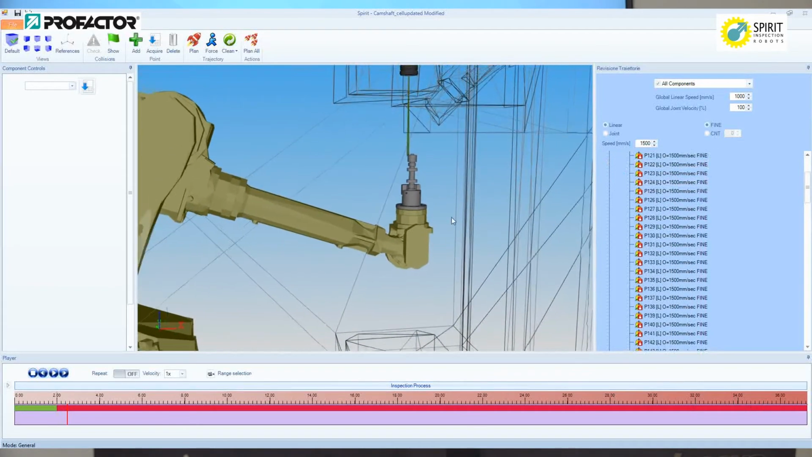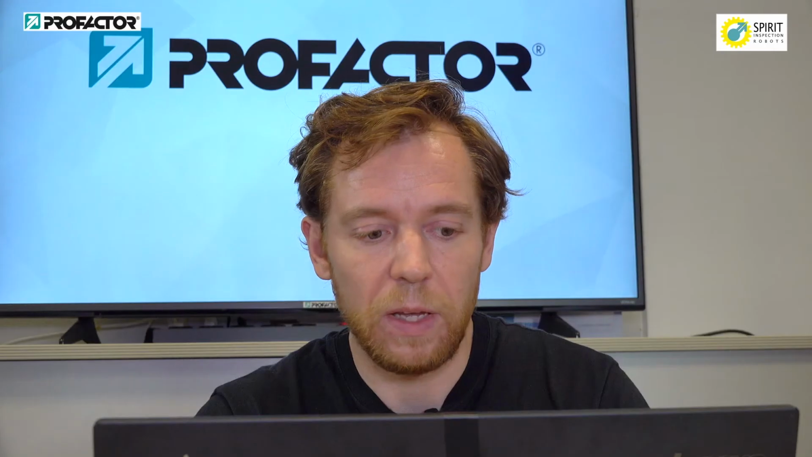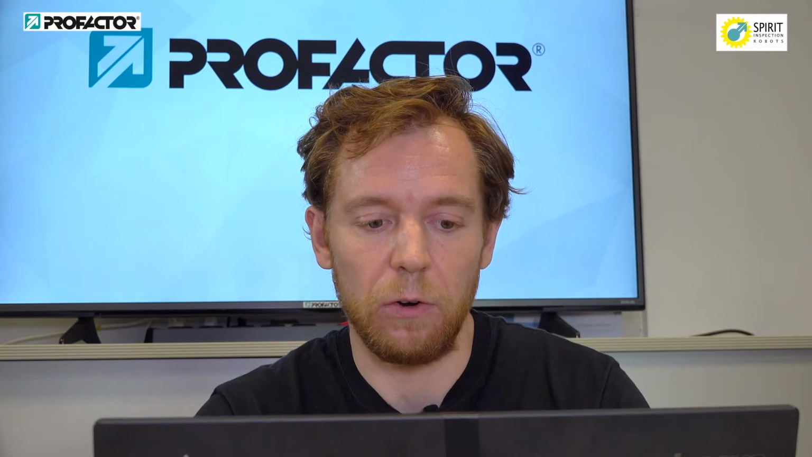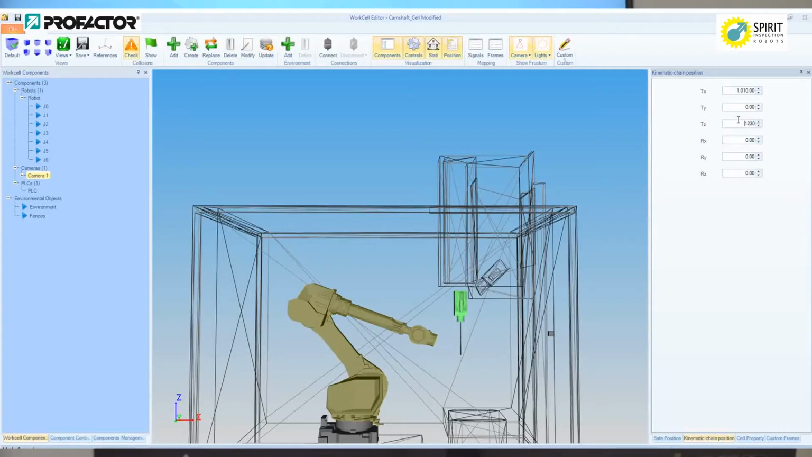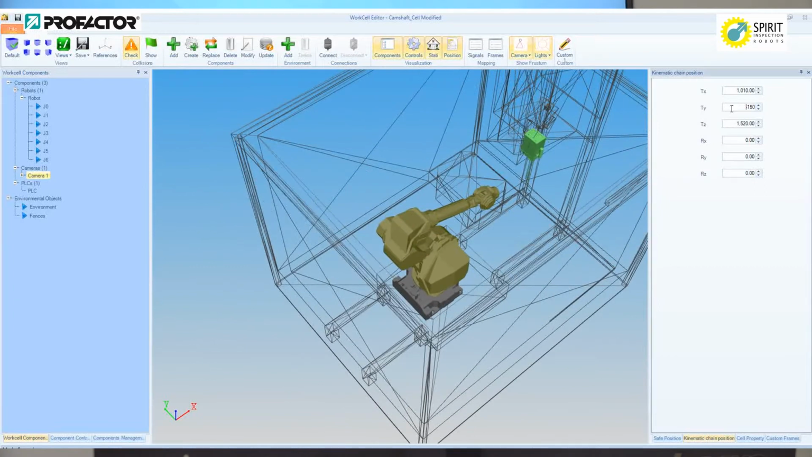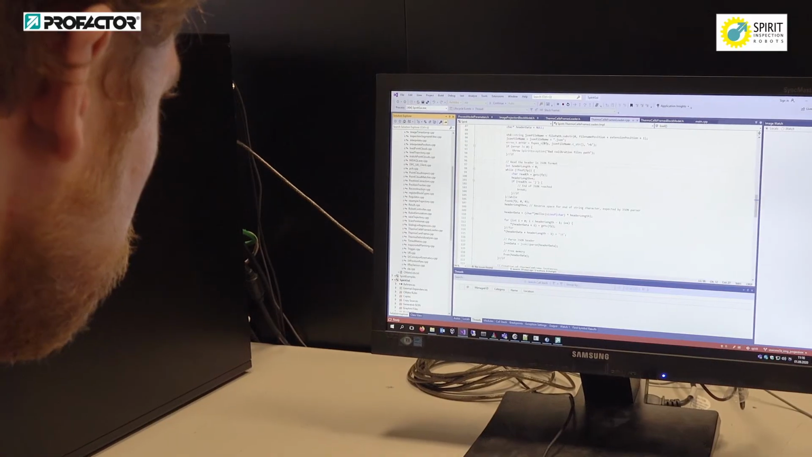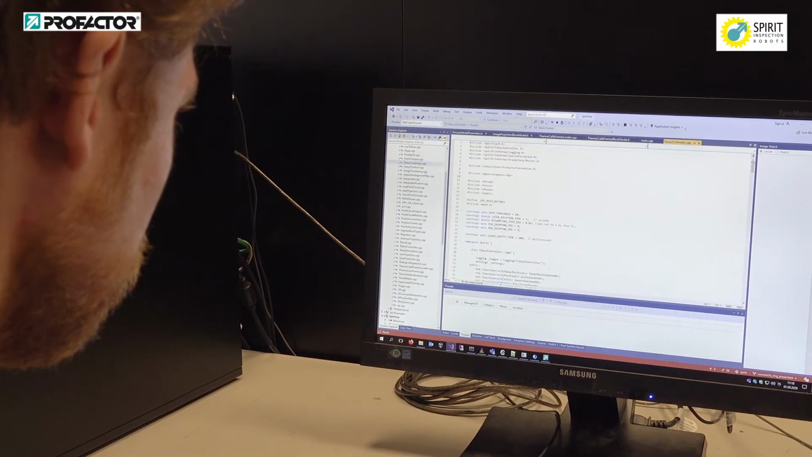In the first step, the inspection task is configured. Here, a CAD model of the work cell needs to be loaded. The positions of the laser and the camera within this CAD model are determined by the hand-eye calibration. Parameters like the camera intrinsics are used to set up the generic process model.